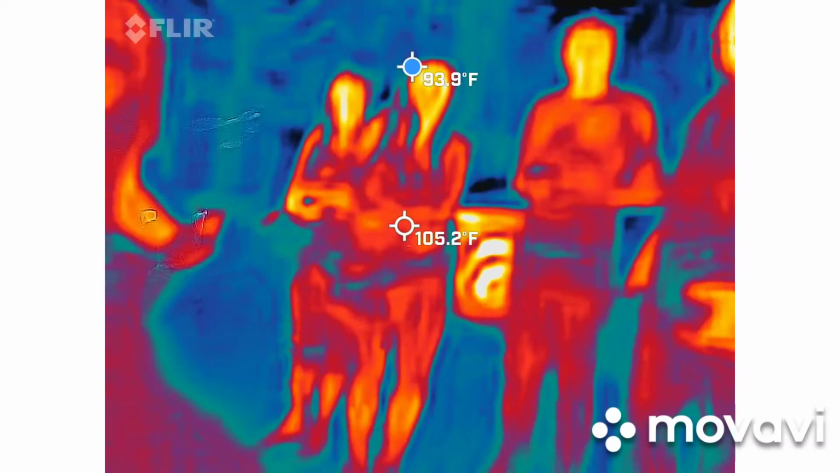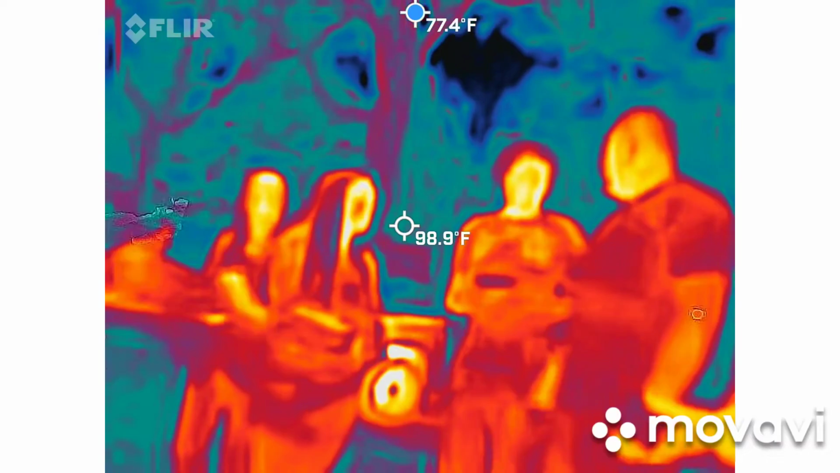The game we're playing is, is it from the app or is it from a ghost? That's basically the easiest way to come up with that. The other spirit boxes, it's 50%, so it's like a 50-50 shot. That's 80-20. So it just said Casper.